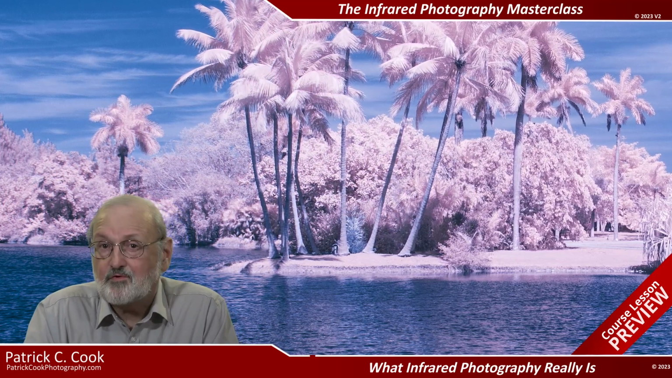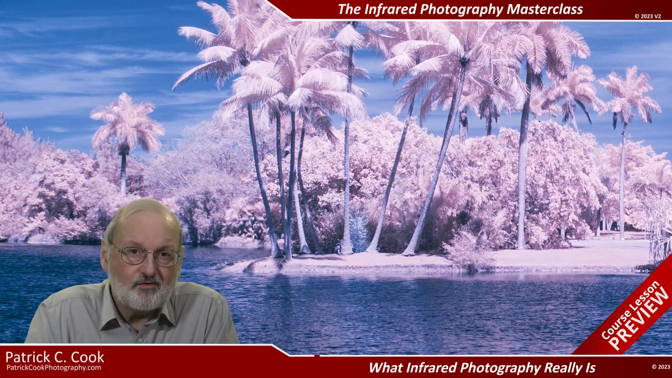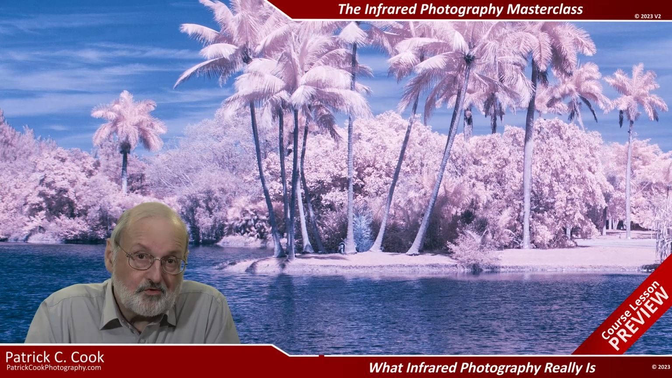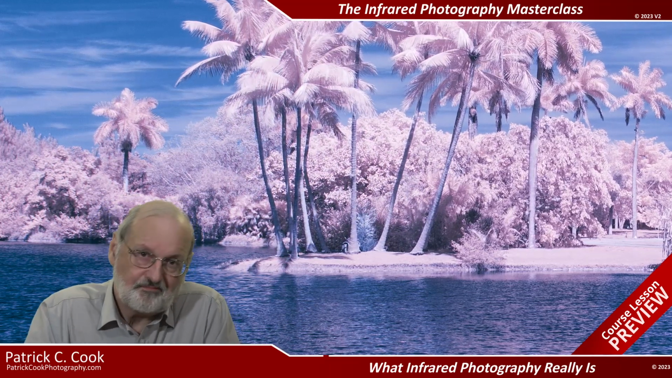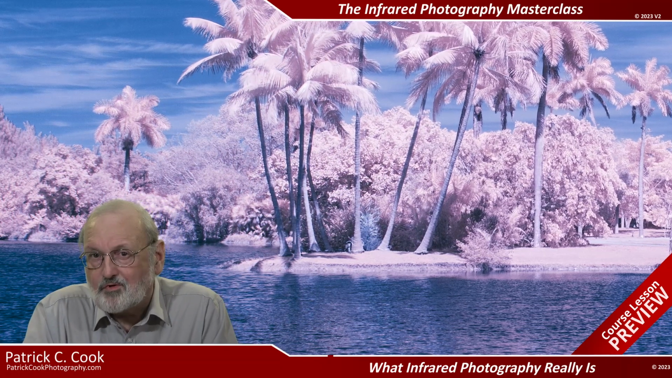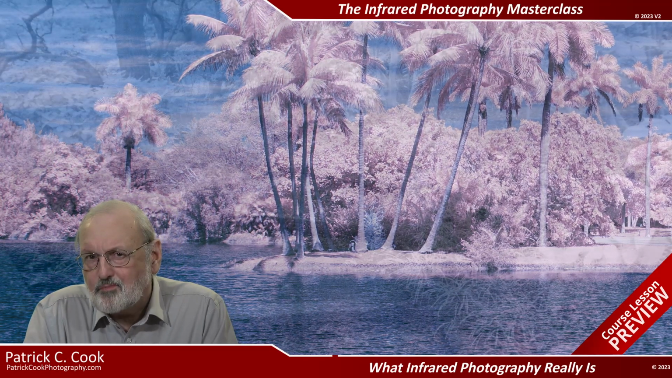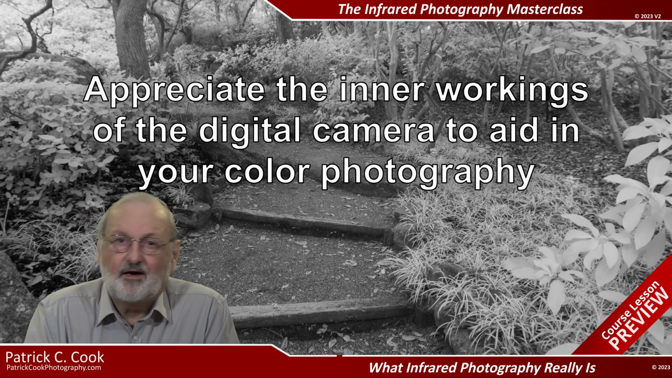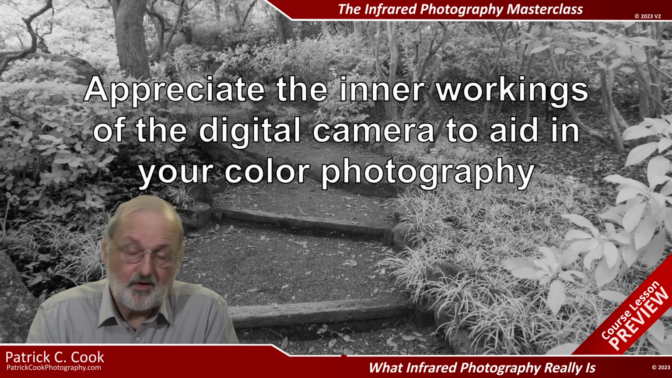The more infrared images you create, the more you appreciate what you can do with image processing. And the more unique images you create, the more you want to create. On the more technical level, the more you work with the camera converted for infrared, the more you appreciate the inner workings of the digital camera to aid in your color photography.